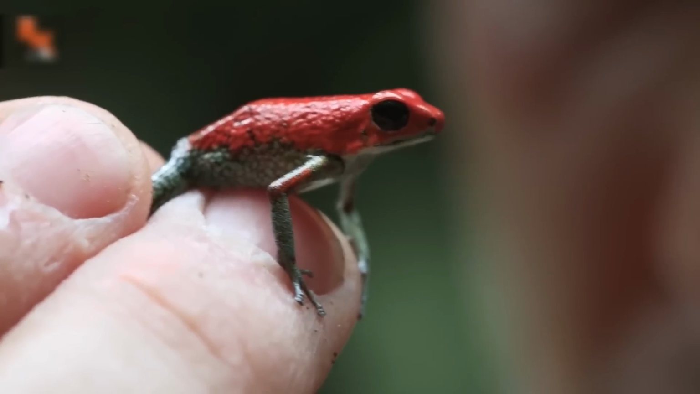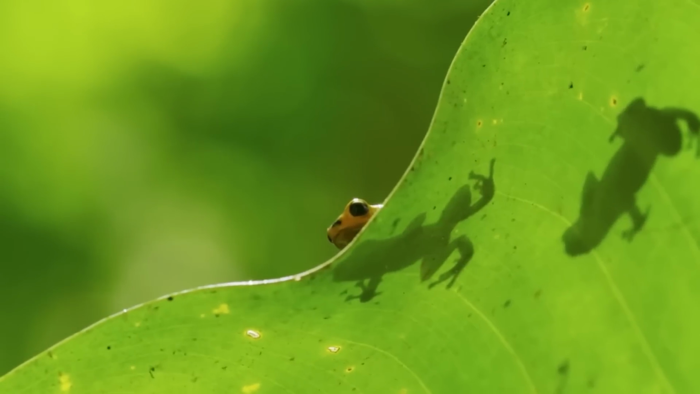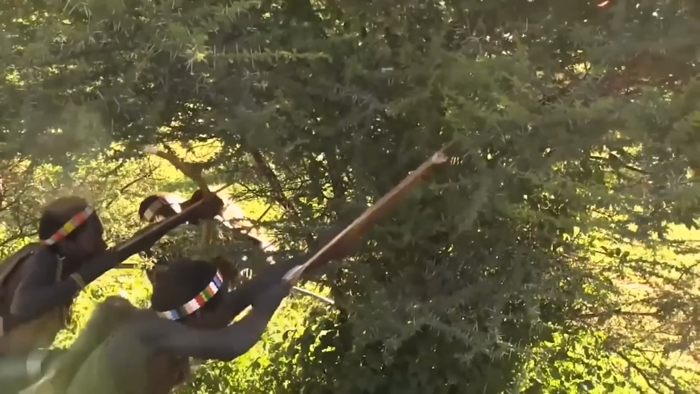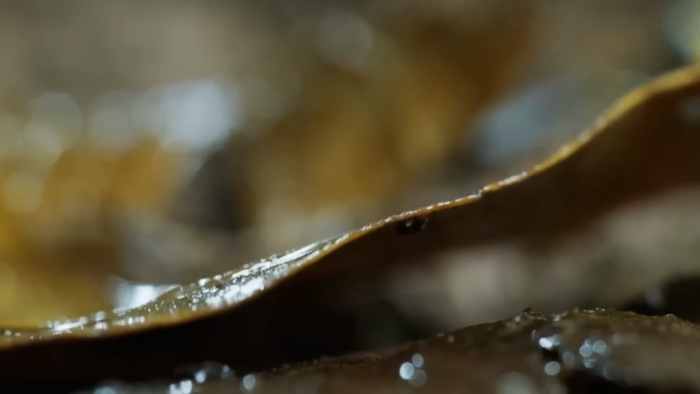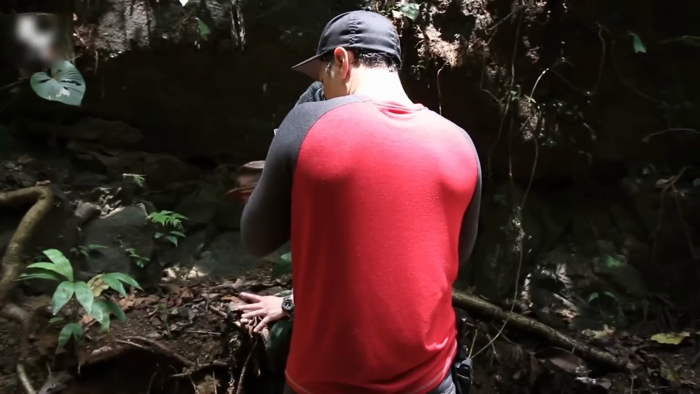You can spot these awesome frogs chilling in the lush Amazon jungles, hanging out in moist lowland forests that are either super warm or pretty darn hot. No wonder the native tribes use the frogs' toxins to make poison for their arrows. That's how it's got its name, guys! This poison is crazy powerful, capable of taking down 20 grown men.